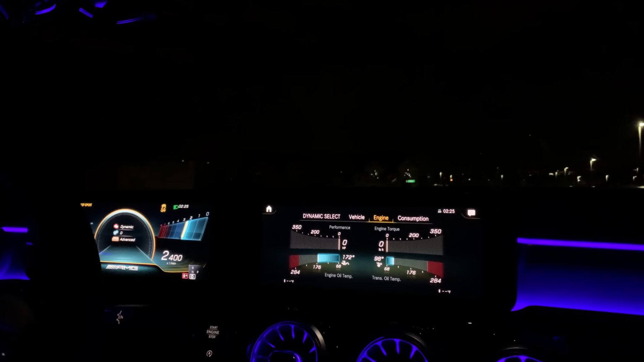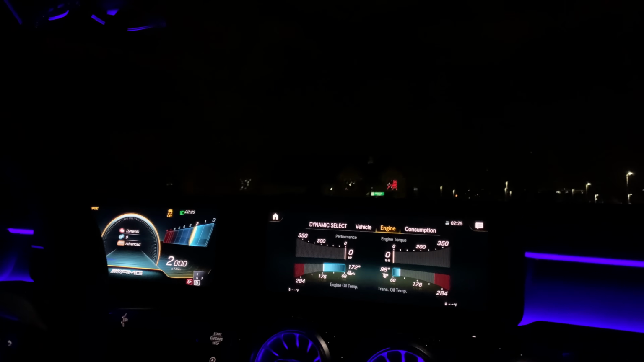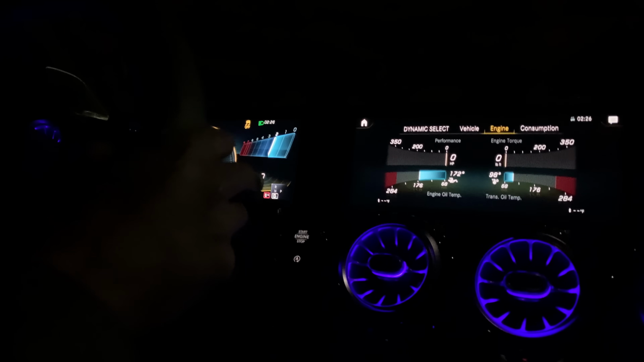I think this is a car to get if you're looking for an entry level. Absolutely. I mean, it's not 6 figures. It's still a blast to drive. Wow. It's AMG.